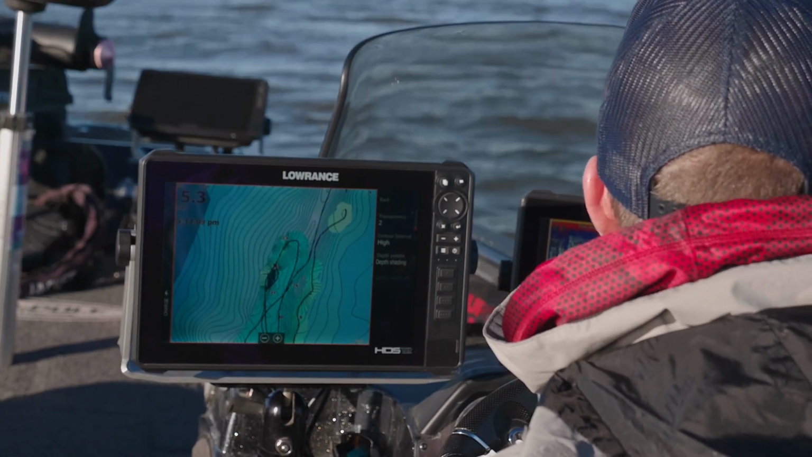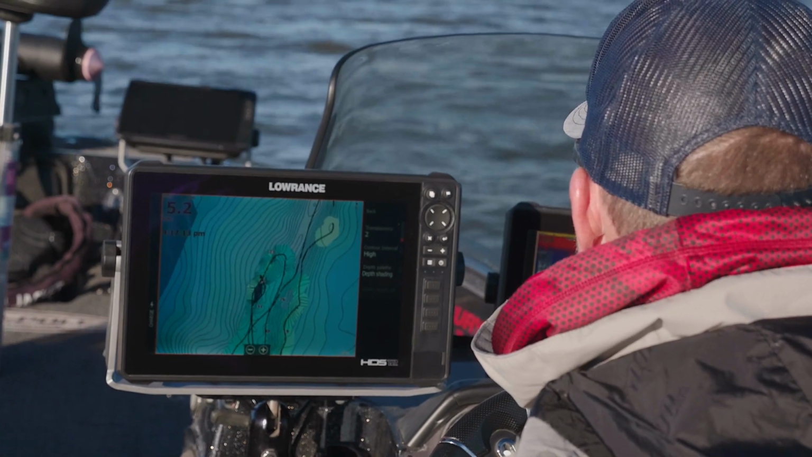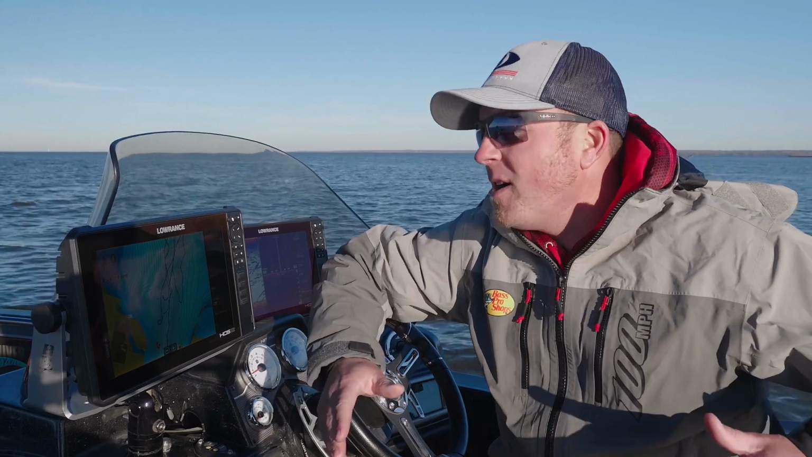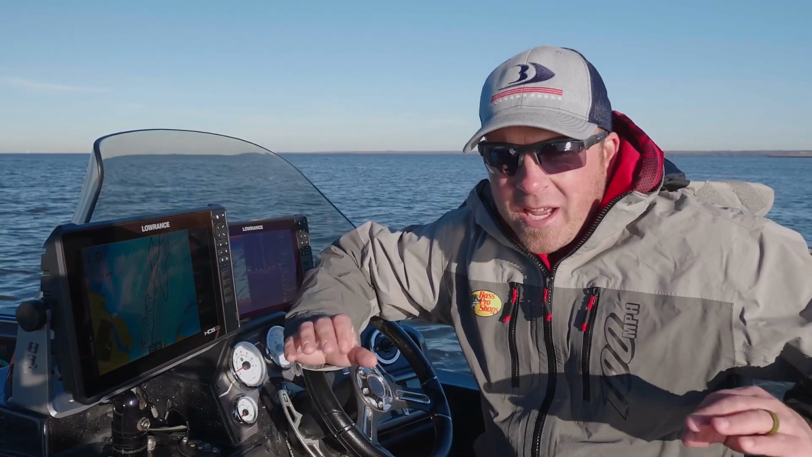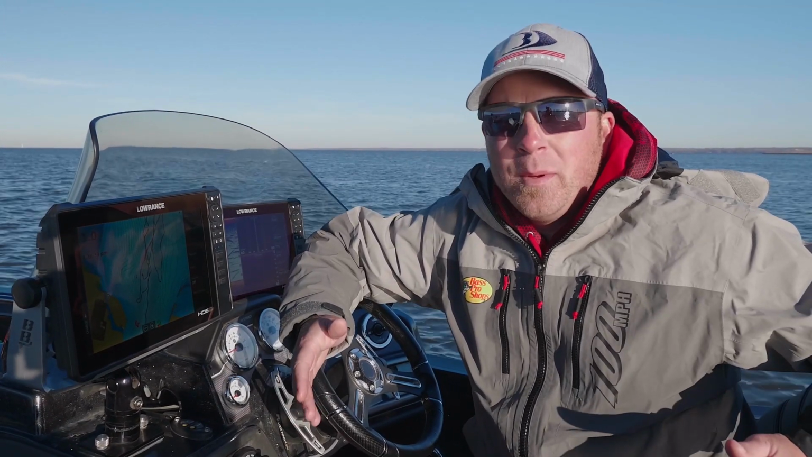Electronics have become such a vital piece of the puzzle to catch more fish, whether it's the sonar capabilities they have or the mapping. And I want to talk a little bit about the Lowrance HDS Lives and the Genesis Live feature, where you can actually do your own live mapping.